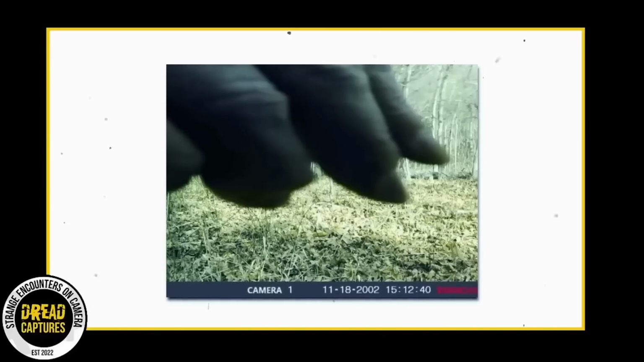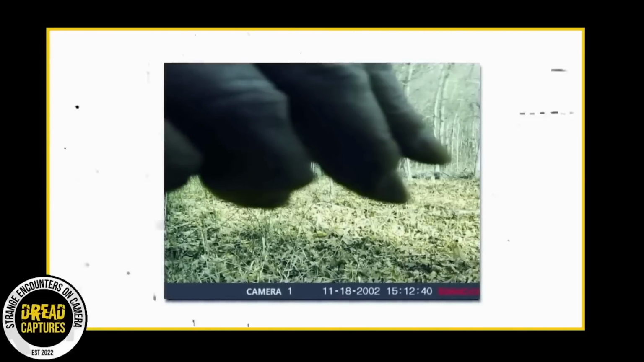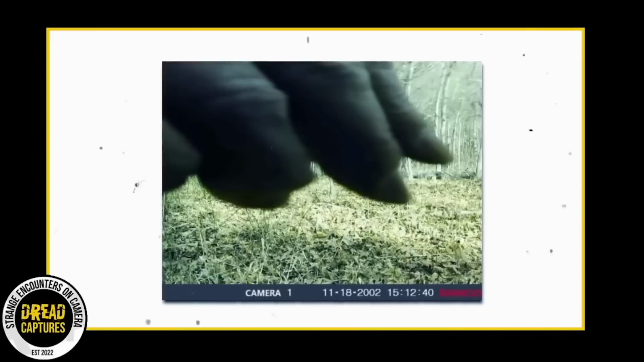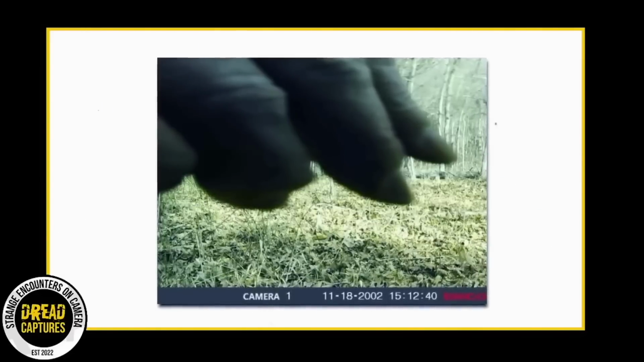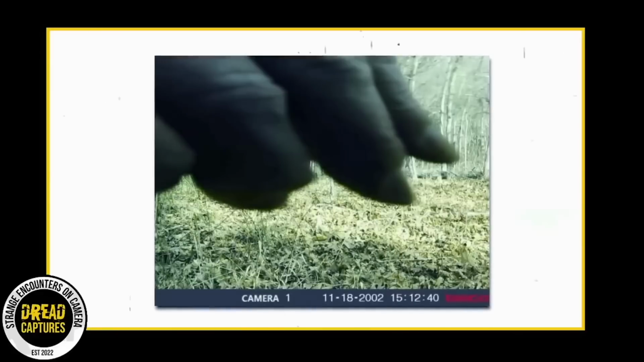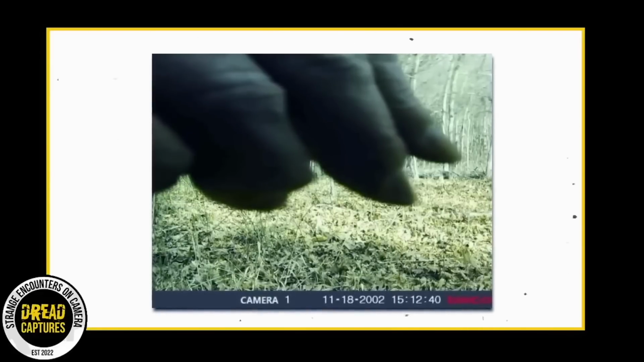Reddit user Altruistic Cell posted this photo to a Reddit message board claiming it was Bigfoot's hand. It has popped up more recently, even though the photo was taken in November of 2002. It went viral around that time and has been making its rounds again.